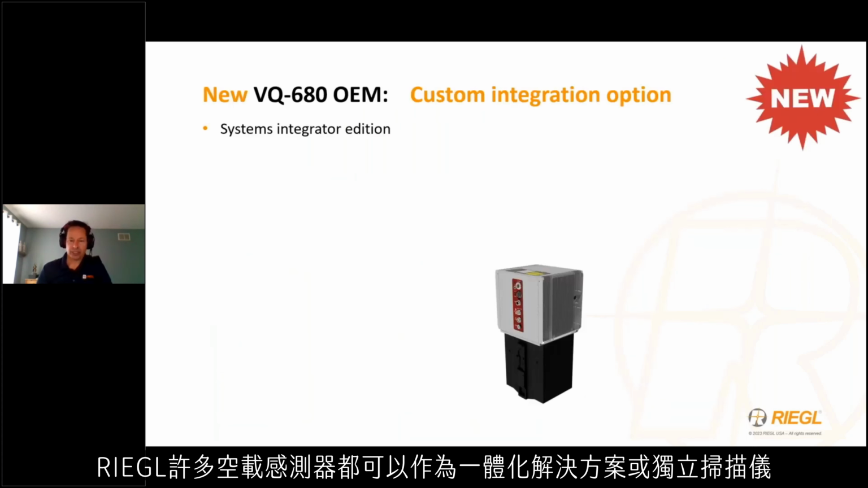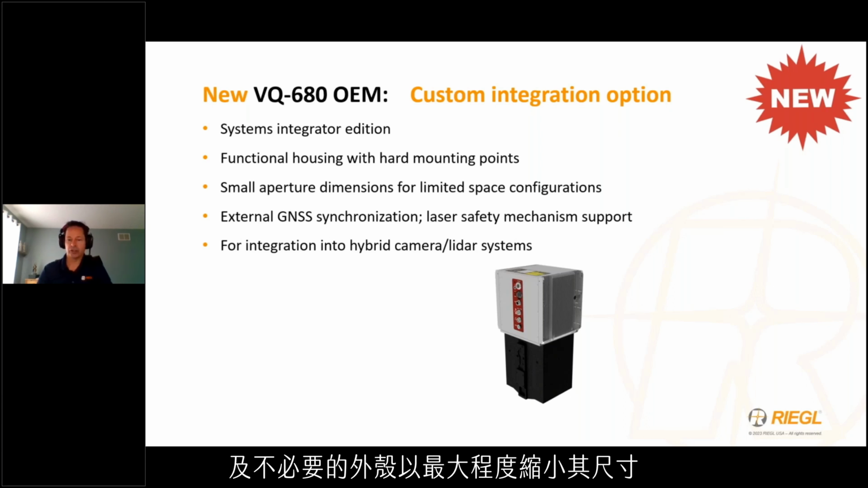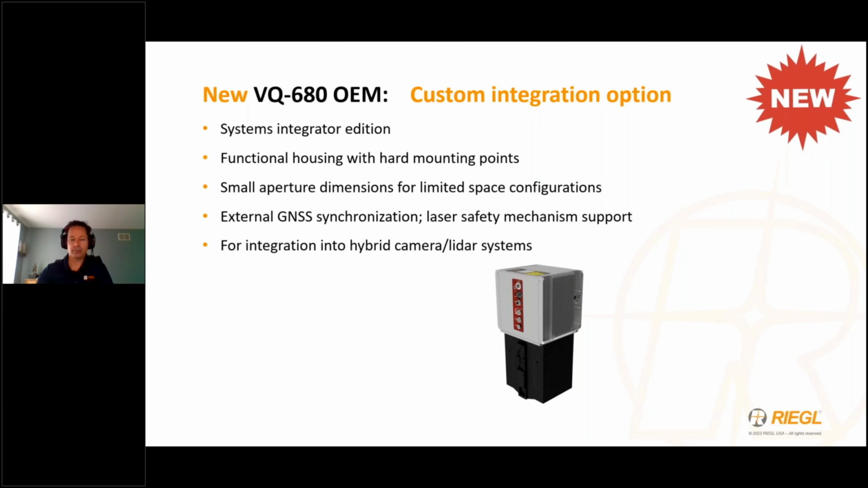While many of RIEGL's airborne sensors are available as either turnkey solutions or standalone scanners, the VQ680 is also available as an OEM sensor module for direct integration into hybrid sensor configurations. The OEM version, or Systems Integration Edition, comes devoid of the active cooling mechanisms and extraneous housings for maximum size reduction. The vertical arrangement of the optical chassis and electronics platform seeks to minimize the aperture footprint to enable multi-sensor integration into a sensor aircraft portal.